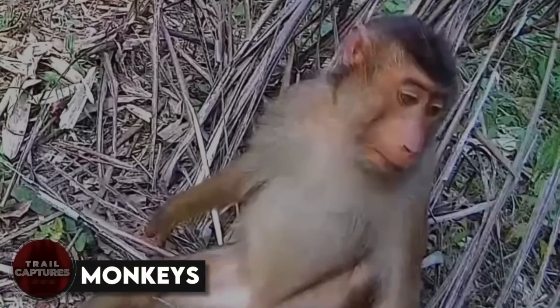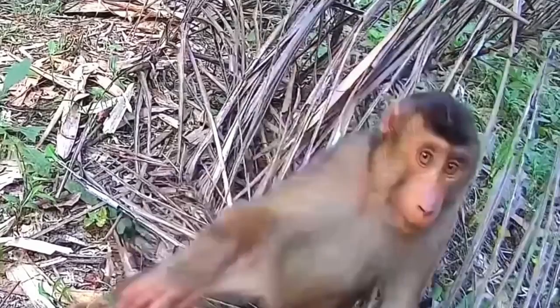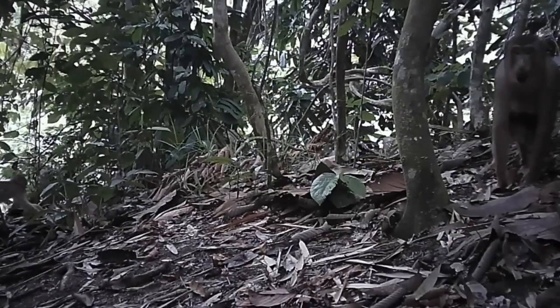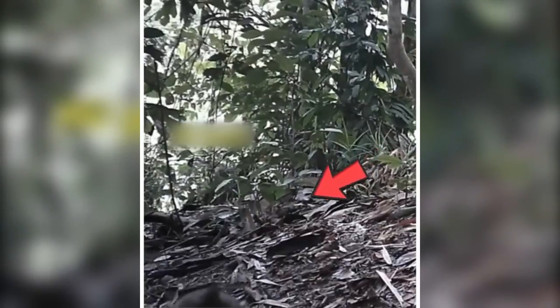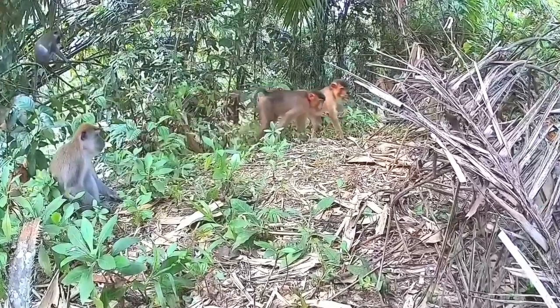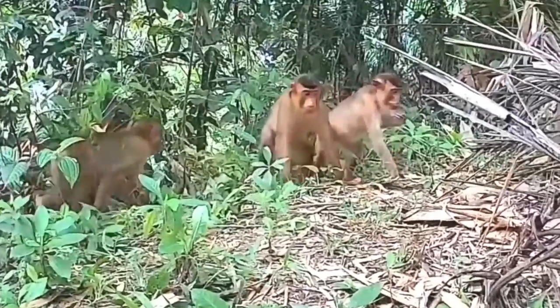Monkeys. At the beginning of the video, you see a group of them wandering up to a trail camera, and they're clearly very curious. One brave monkey even gets right up in front of the camera to get a closer look. After a little while, they start to play with each other, climbing and jumping around, but then suddenly they all scatter out of view.